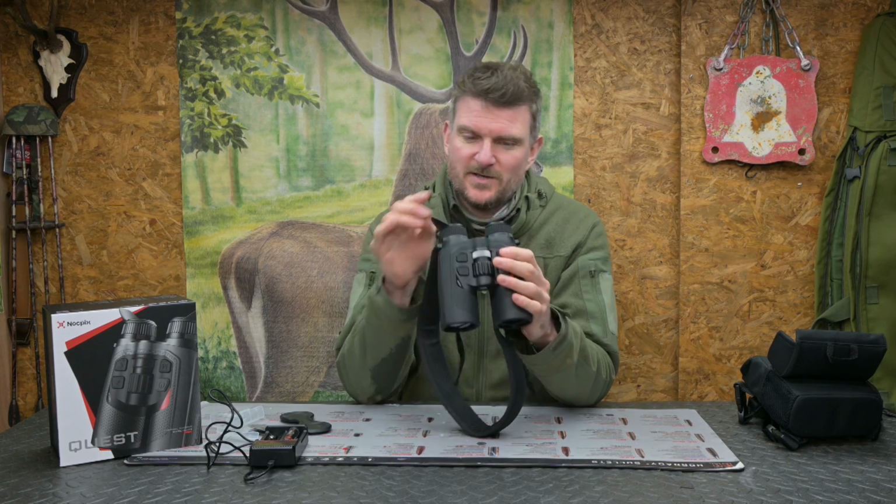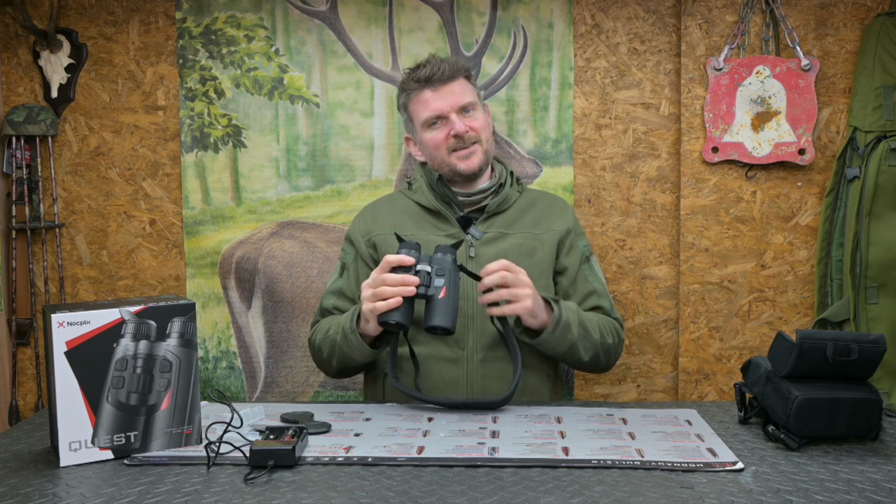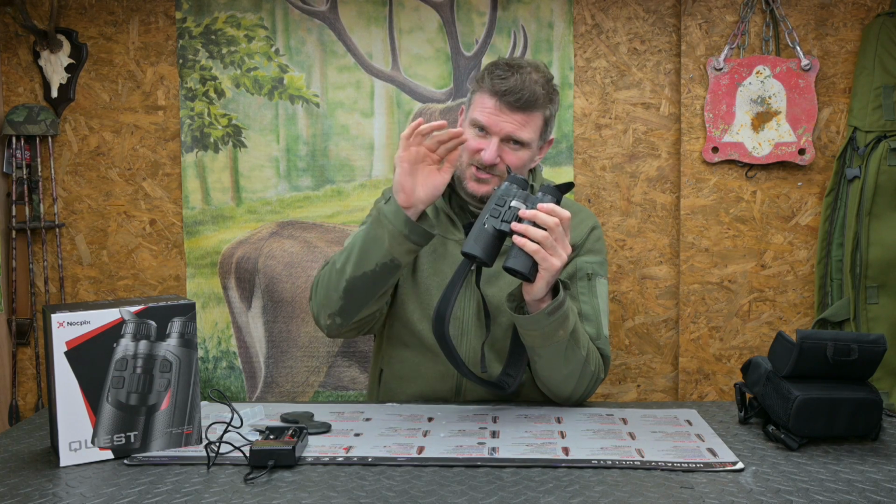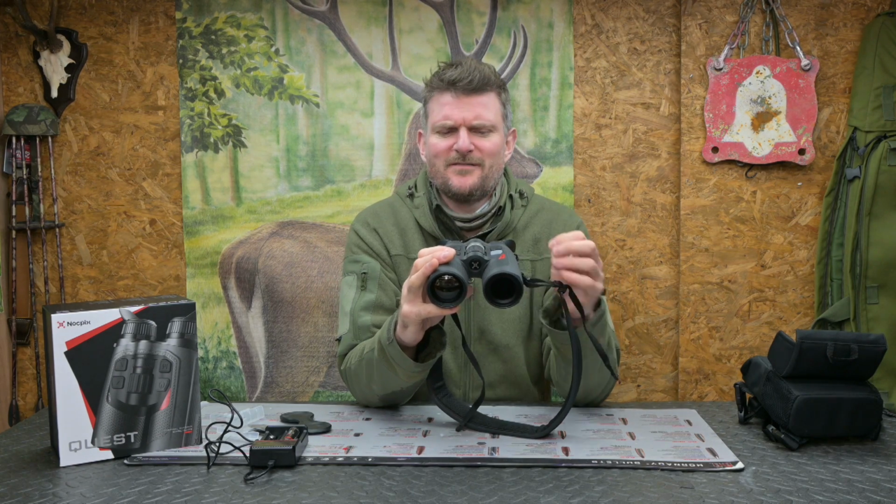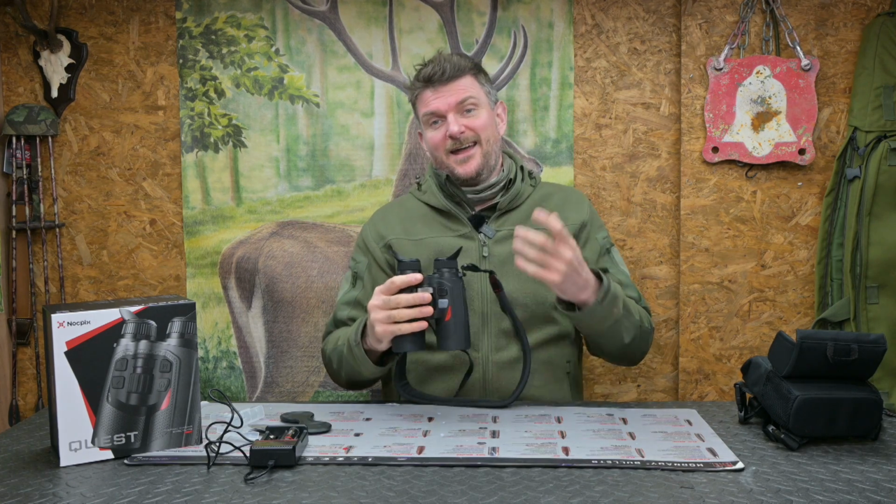First thing I'll say is this: because it's got two eyepieces, it actually sits more solidly in position on your face, so you're not faced like sometimes you can be with a monocular when it just moves ever so slightly and you just lose that perfect pinpoint image focus because the lens isn't absolutely perfect. Well, you don't get that on this because it locks into your face really securely and you get great image all the time.